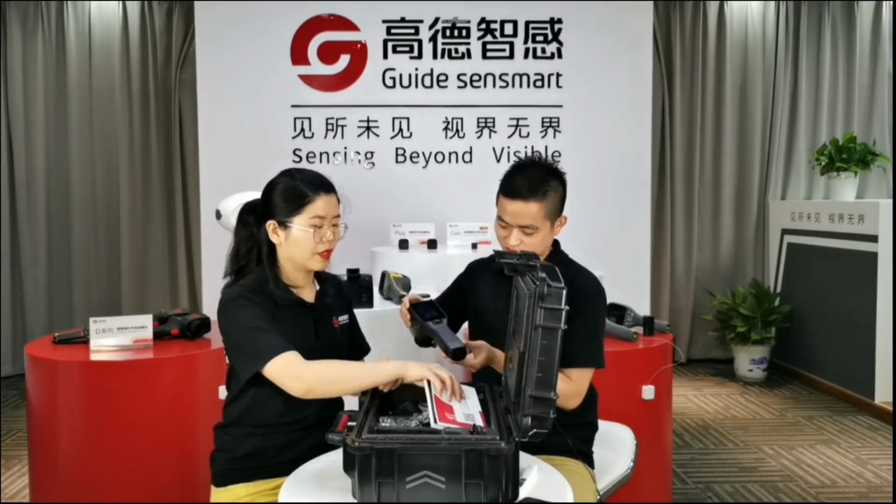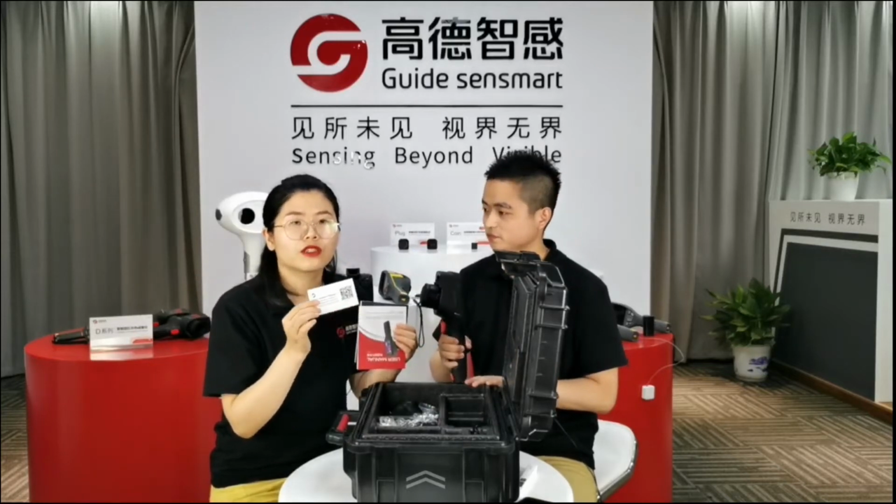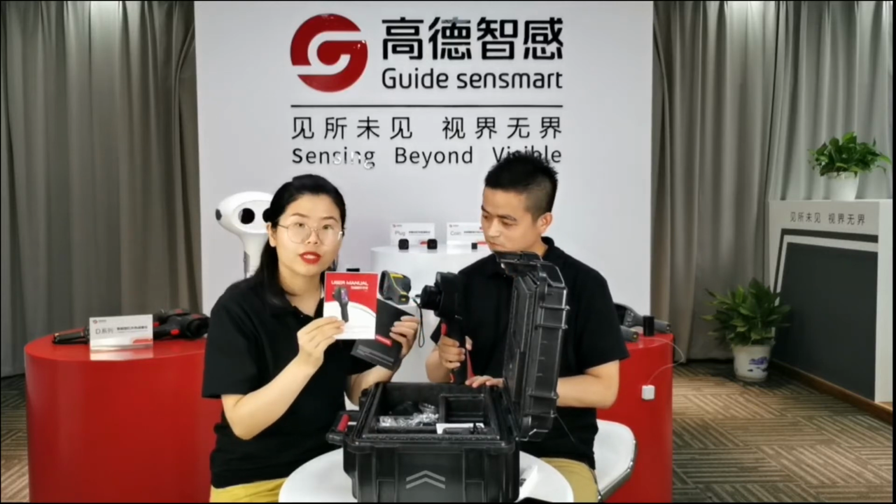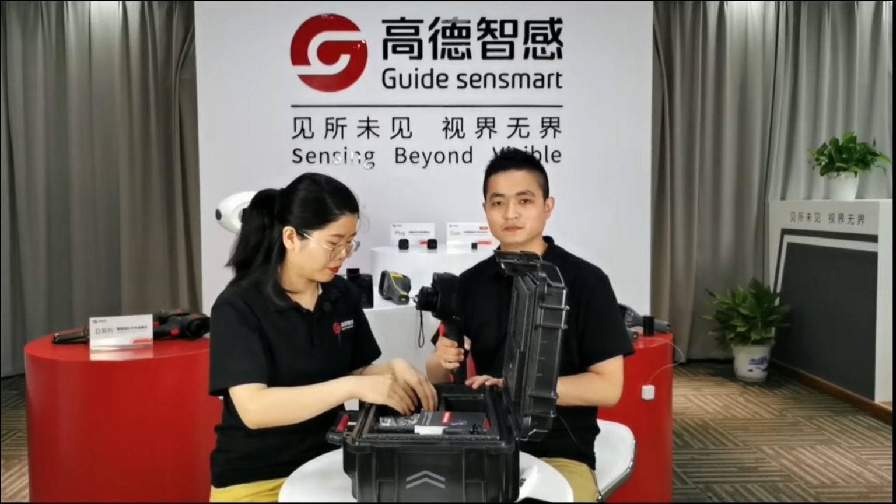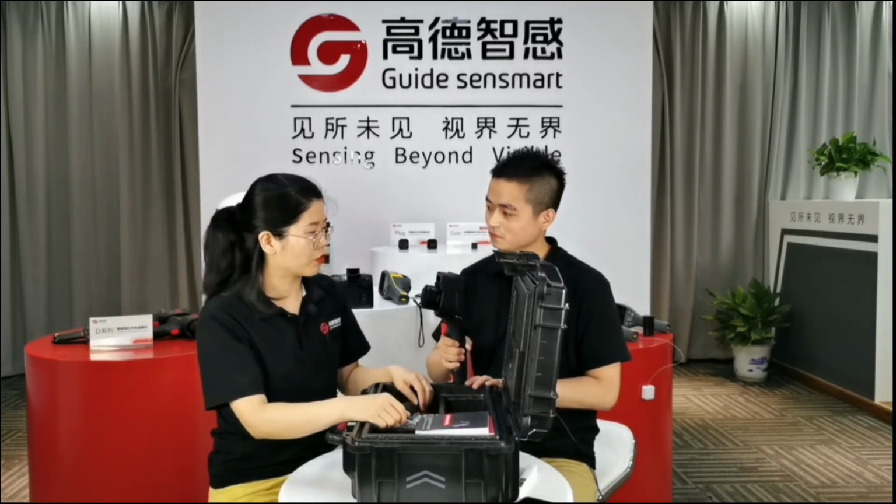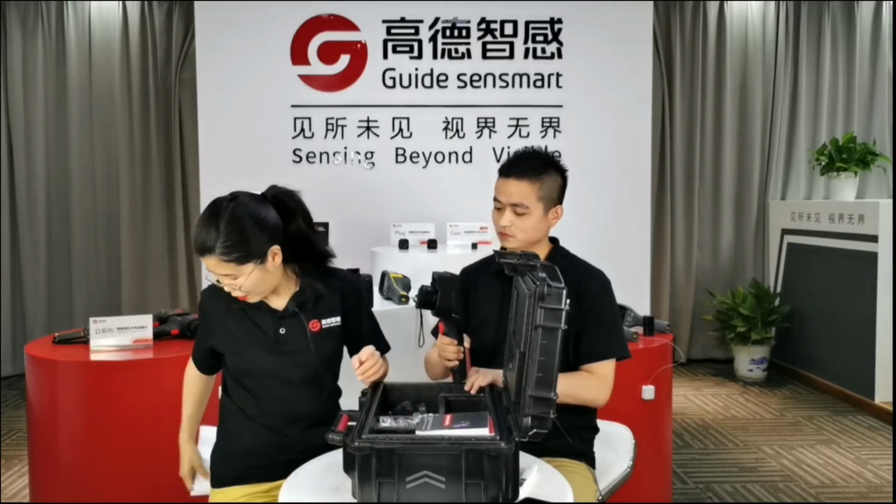Okay. And I can find there are download cards for the software, a quick start menu and operational menu. So, as I know, we have 5 models of this camera, like this.